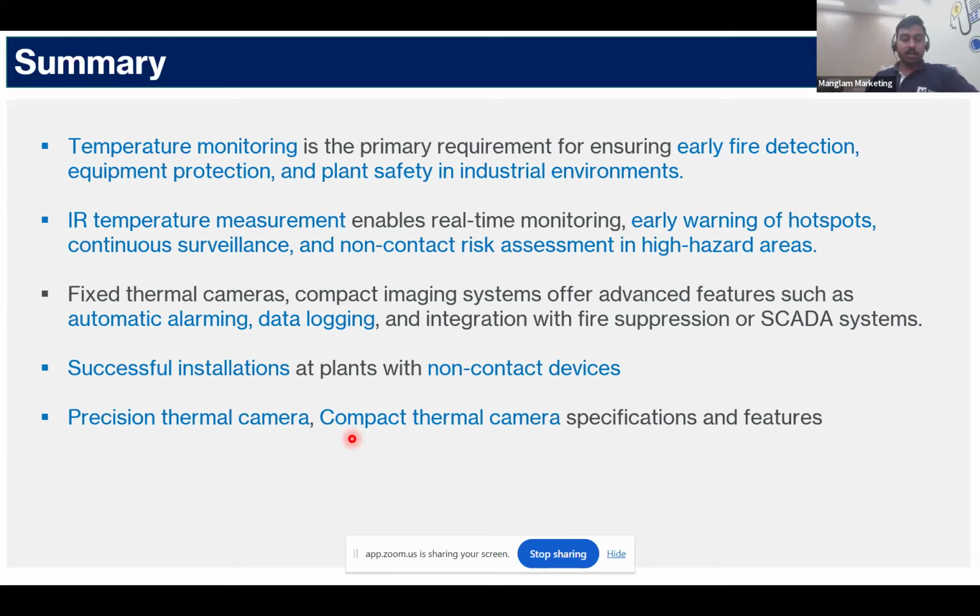Fixed thermal cameras, a compact imaging system, offer advanced features like, as I said, automatic alarm on crossing threshold temperatures, data logging facilities in terms of Excel sheets or graphical representation, and integration with fire suppression or SCADA systems. Our analog output and digital output can also be integrated with the SCADA systems. Successful installation at plants with non-contact devices.